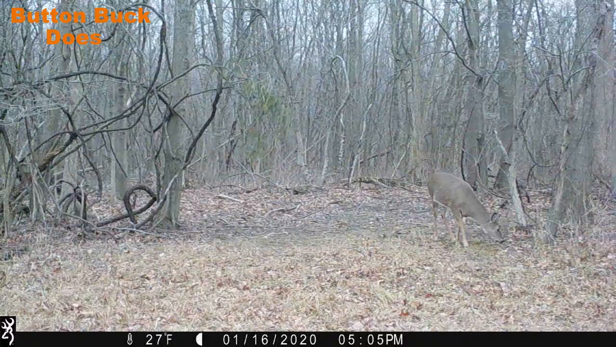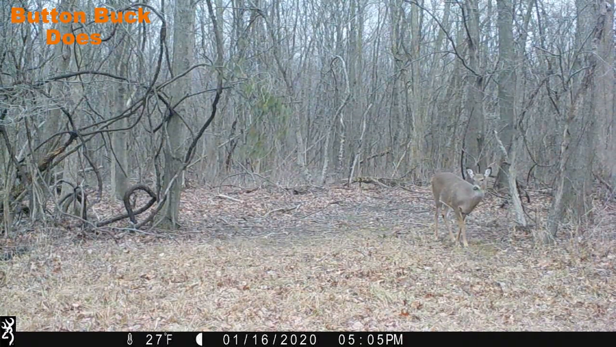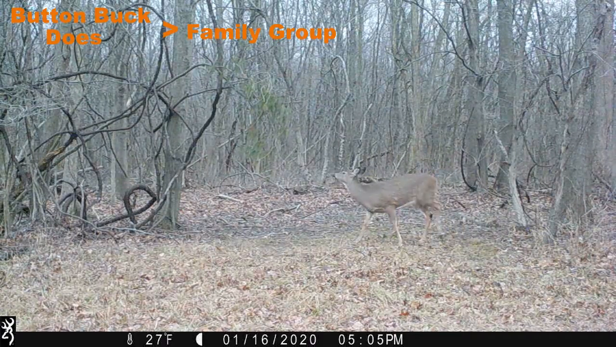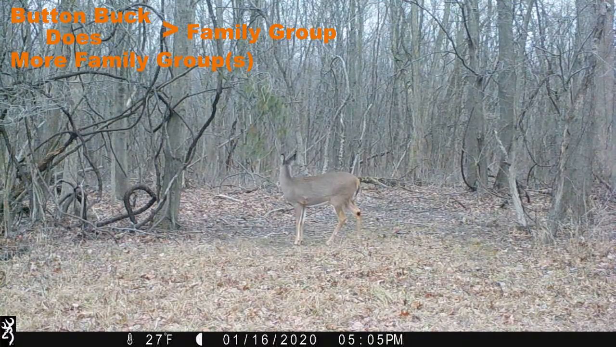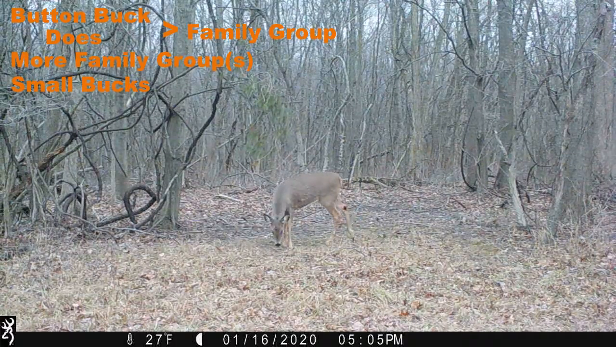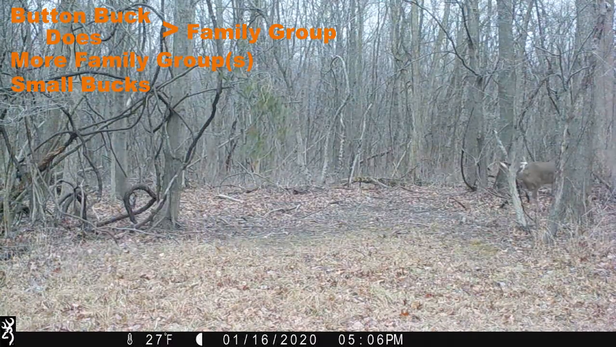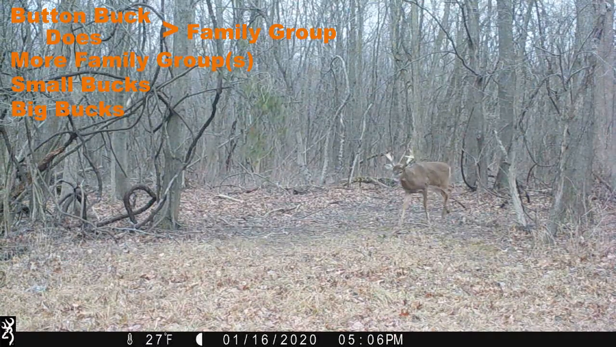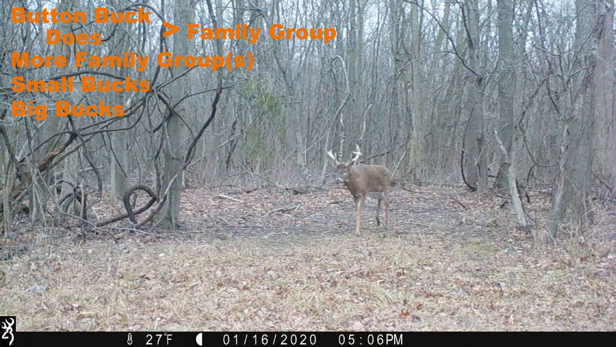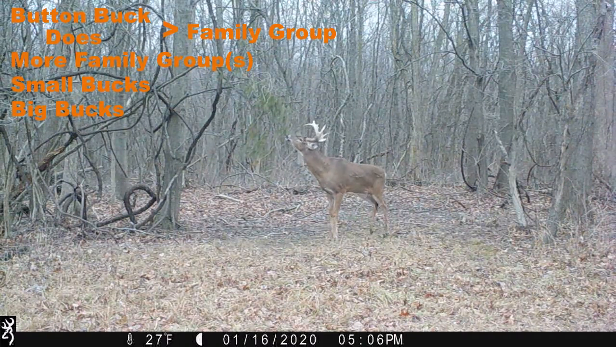Now, often you'll have multiple groups of does come through. So you'll have a button buck with his family group. And then you may have a whole other family group that comes through. Then you'll get to where the small bucks start trickling out. Now, in this situation, we don't have small bucks, and we only have one doe group. But once that one doe group comes through, then we get to the bucks, and in this case, a big old mature buck. He's going to be the last one to get up out of his bed and get to the food. He's often bedded further from the food than the does are, so it takes him longer to get to that feeding area.